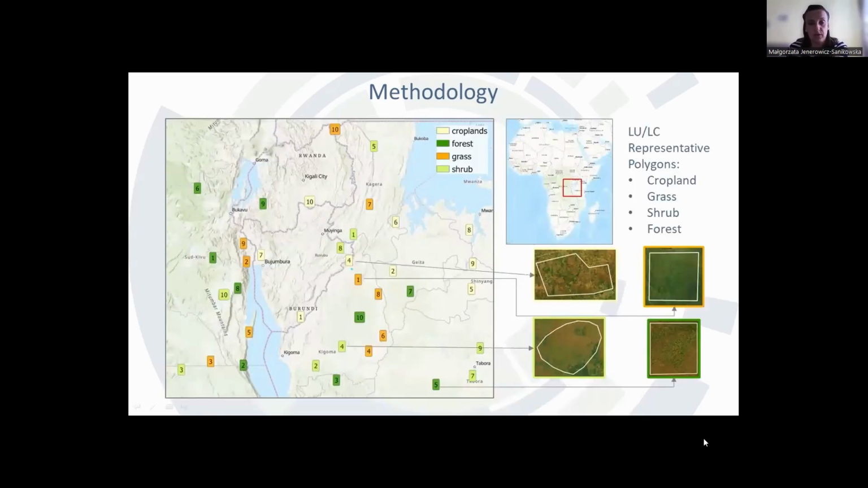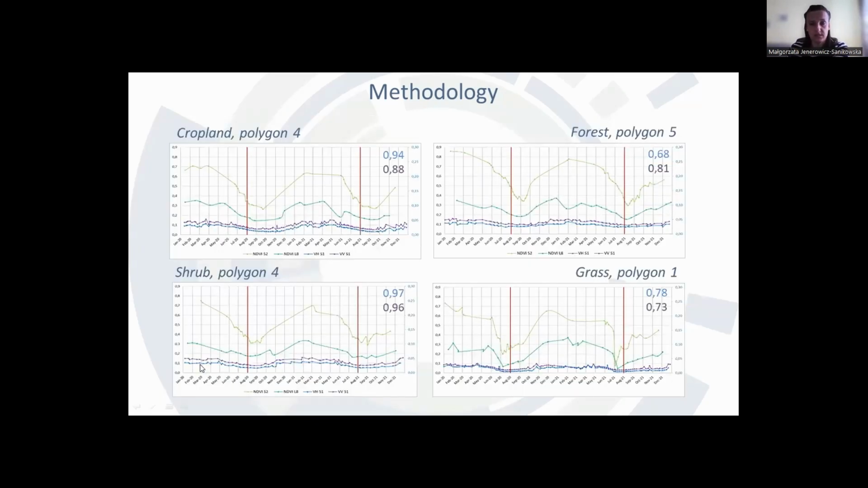In the second part of our analysis, the improvement approach has been tested. We support our work with the selection of several polygons, which represent the main land use, land cover classes. And we perform the correlation test between the optical and radar data. On this slide, you can see an example of 4 polygons out of a total of 40: cropland, forest, shrub, and grass.